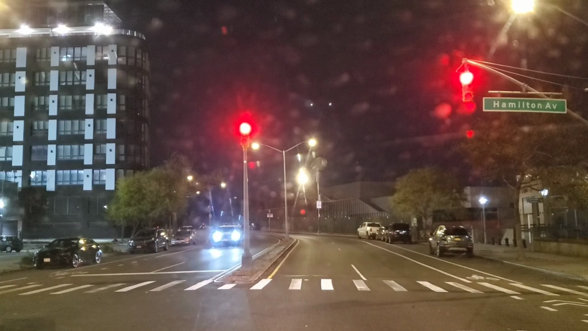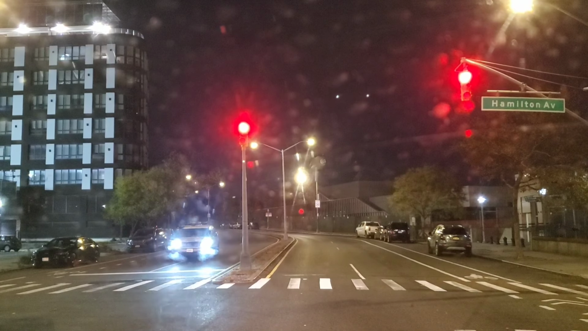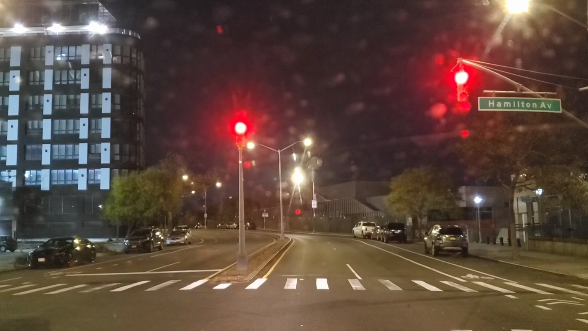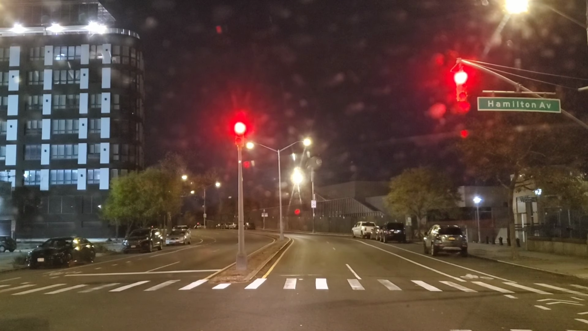So this now becomes Bay Terrace. Where it exactly changes to Bay Terrace, I'm not sure. I think by the ferry.